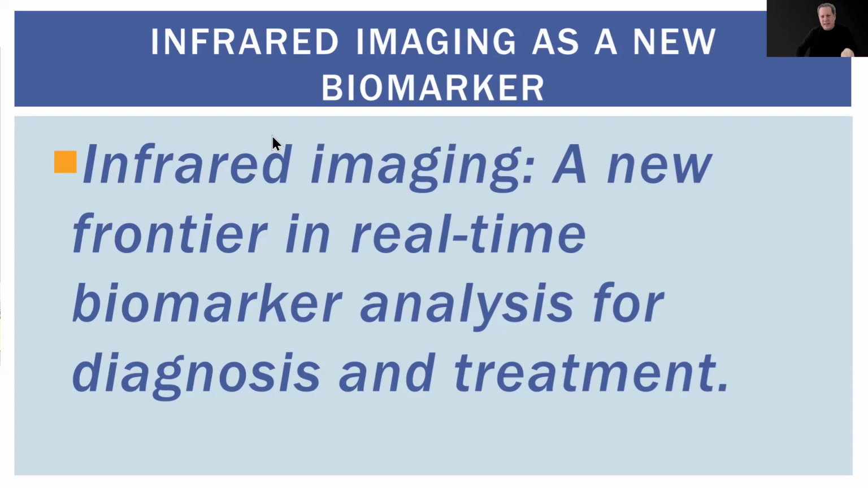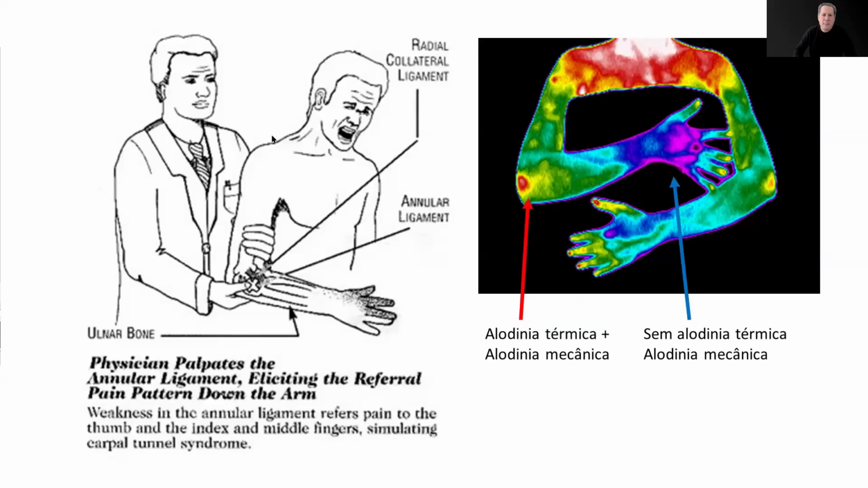By monitoring heat patterns, blood flow, and physiological changes, we can use infrared imaging as a surrogate biomarker, just as we do with blood pressure or glucose. This offers a fast, non-invasive, and effective way to improve patient care. Again, here's an example of epicondylitis on the right elbow. So we'll study this. We'll verify the definitive diagnosis by ultrasound, or we can start the anti-inflammatory treatment. We can monitor the situation.